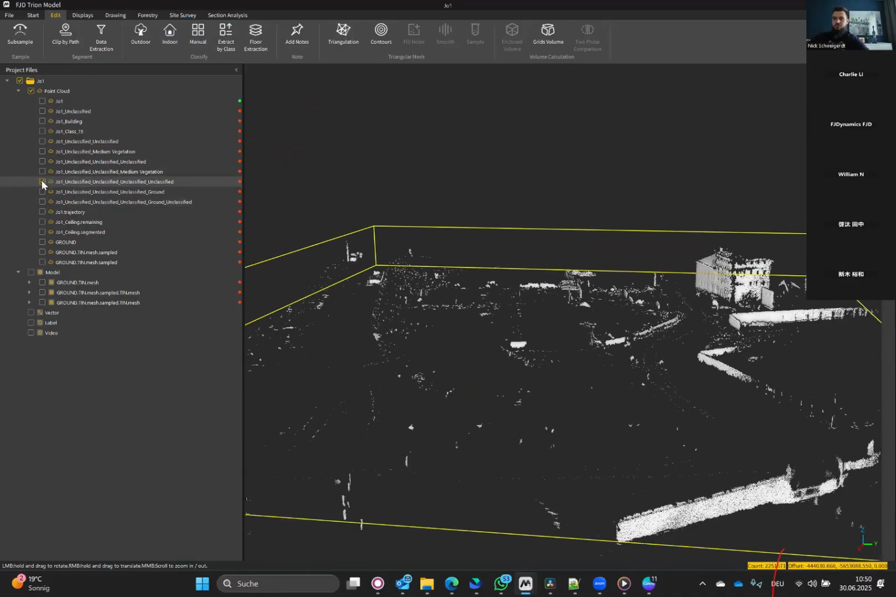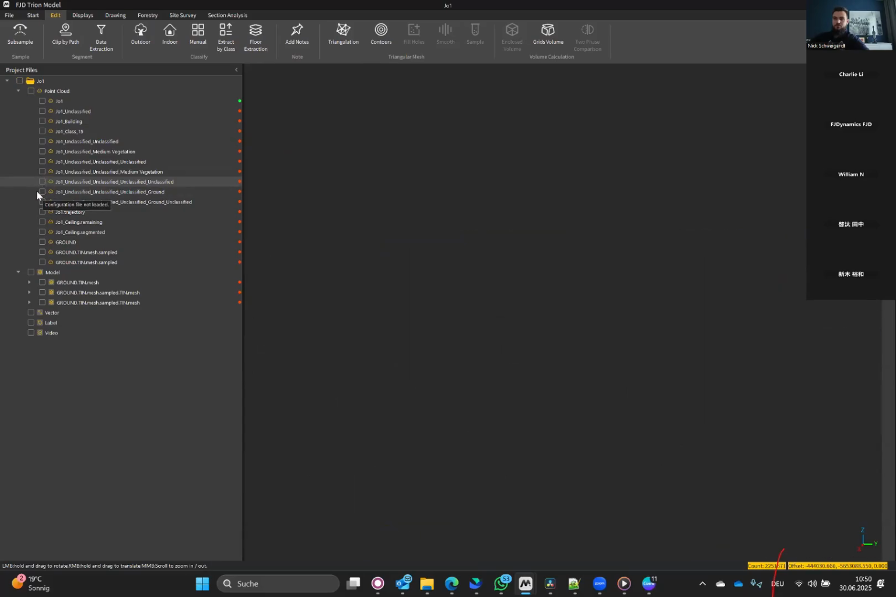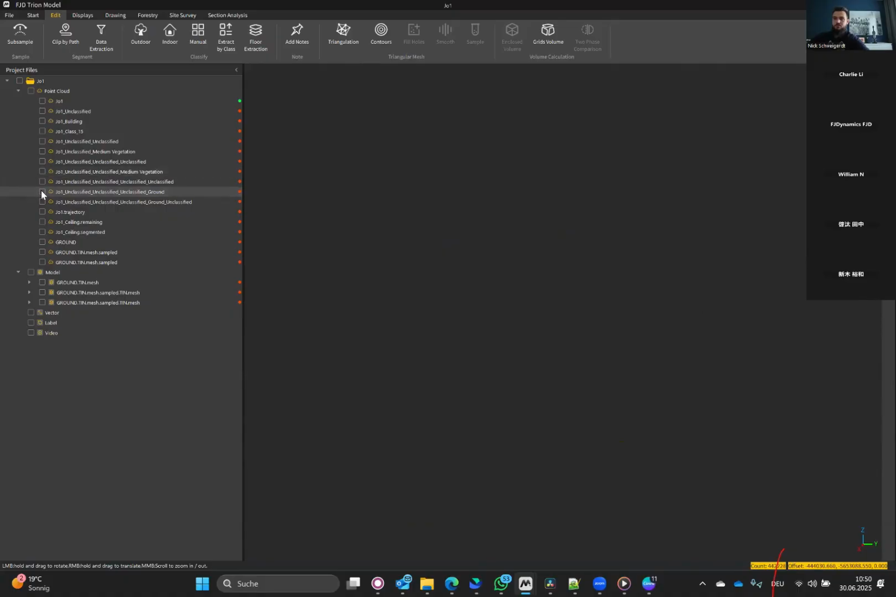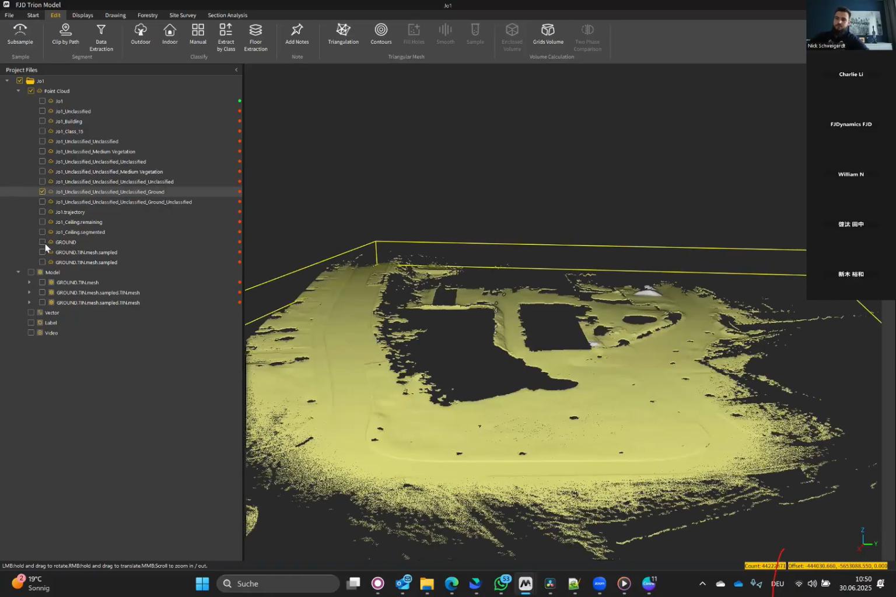Oh no, it's the wrong one. It should be this one. No, no, this one. I renamed it. Sorry, I renamed it. This one. Ground. This one.